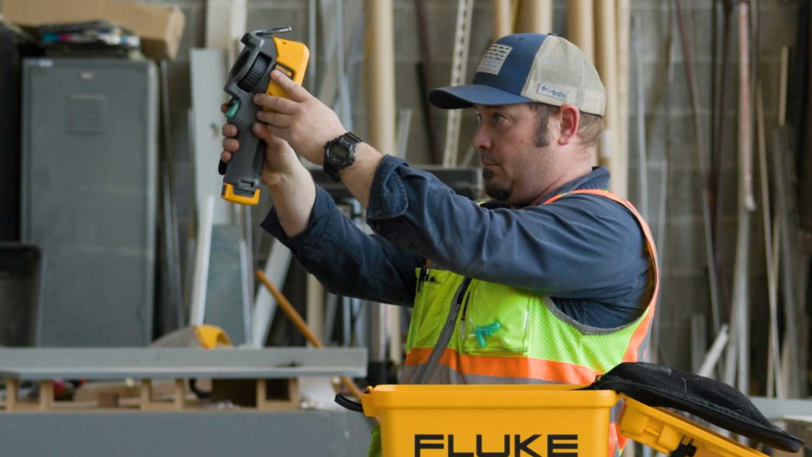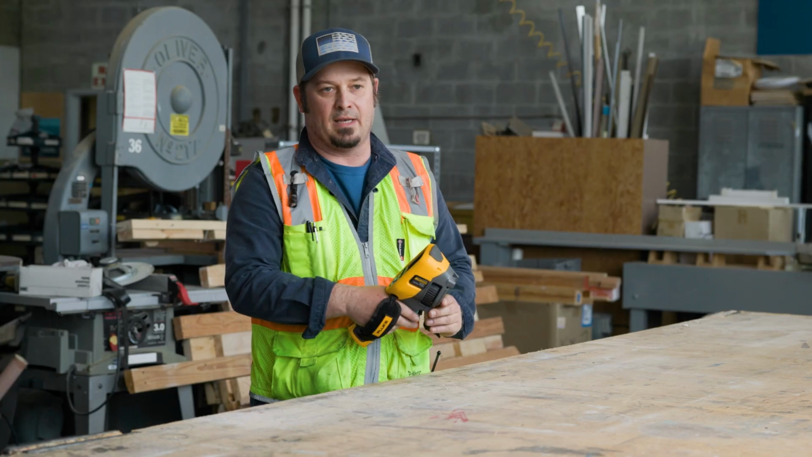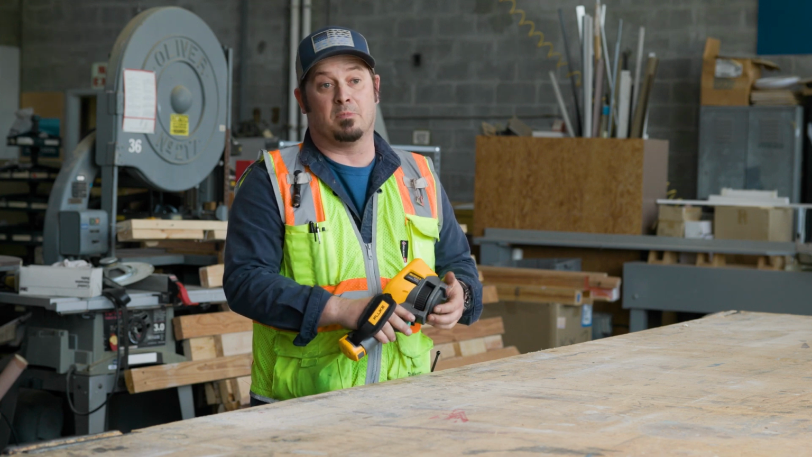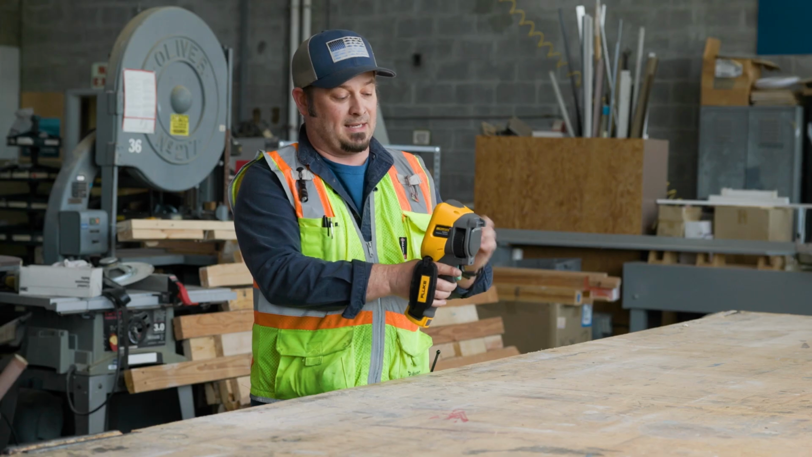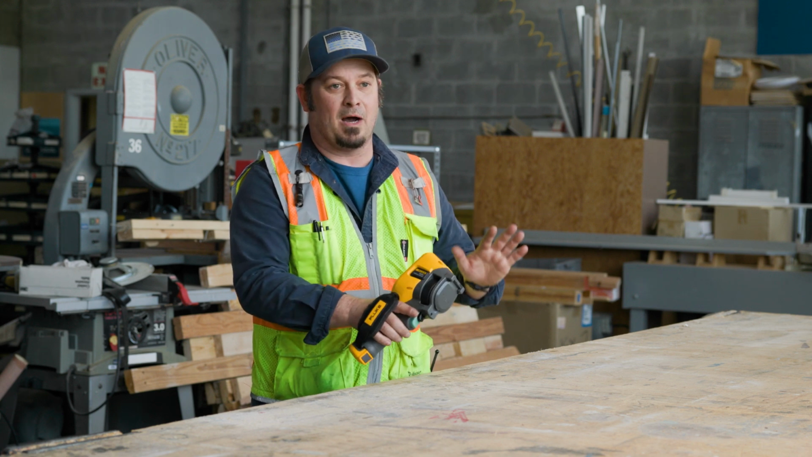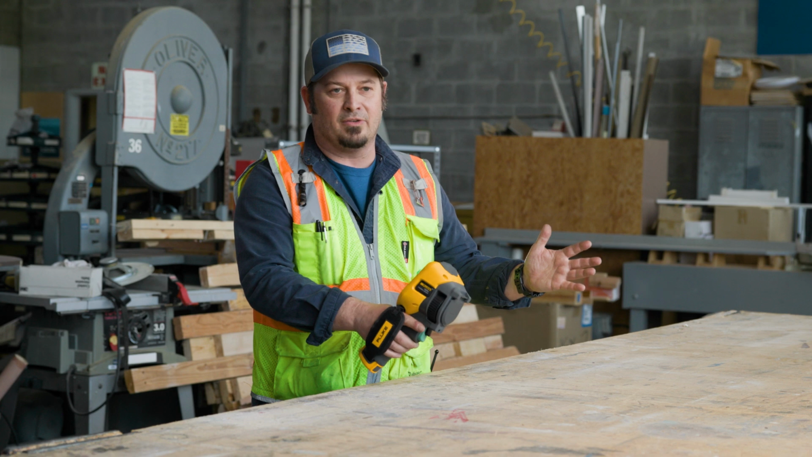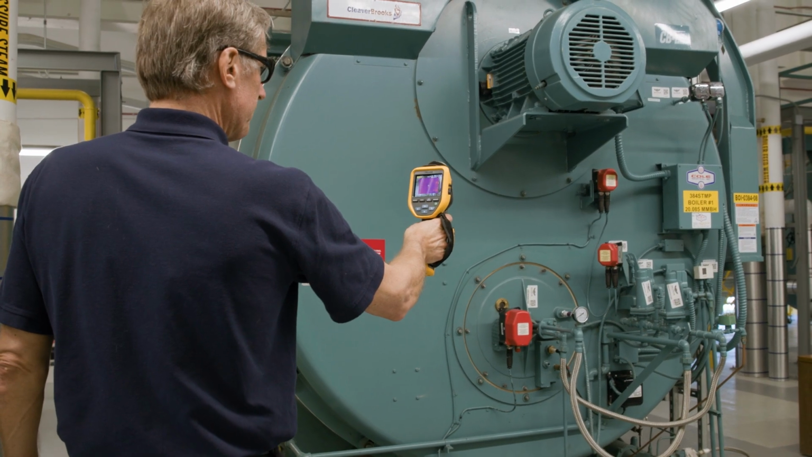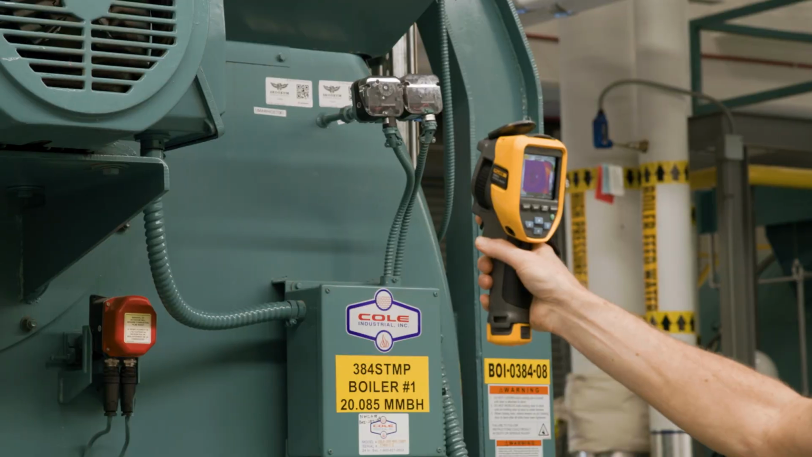I like the thermal imager because if I'm having an issue that I can't explain to management, or to someone who's actually paying the bills, of why we need to replace things, I can upload a picture of something that is too hot to the asset so everyone can see it. And there's no mistake about why I'm saying that we have bad bearings in a motor, or we need to replace this electrical component because it's too warm and it shouldn't be this warm.